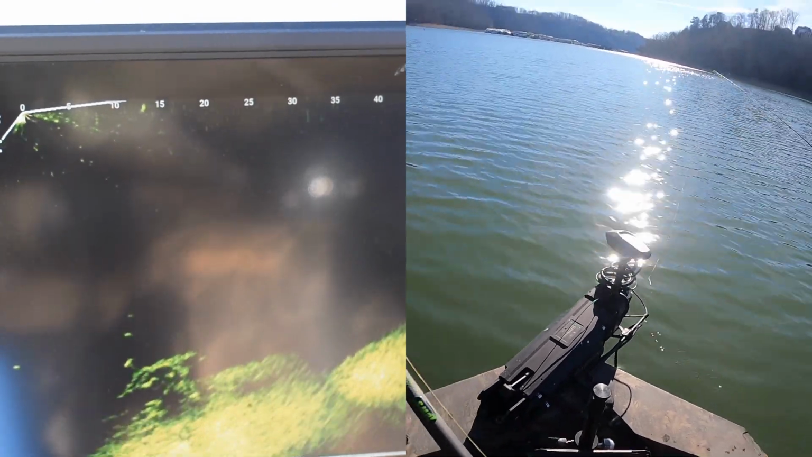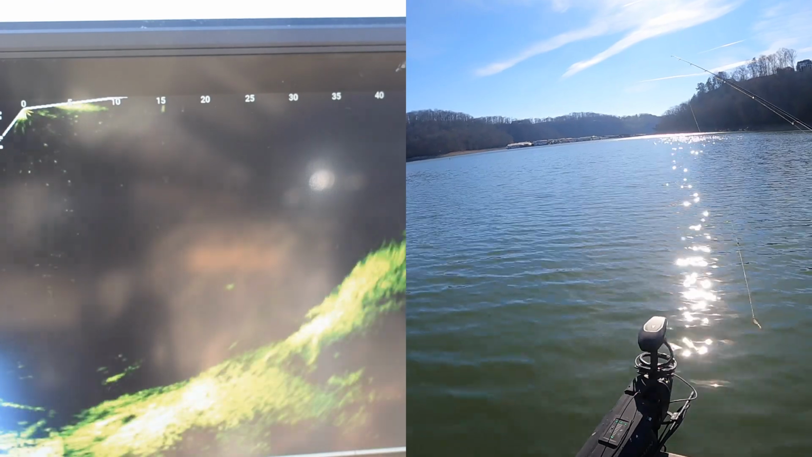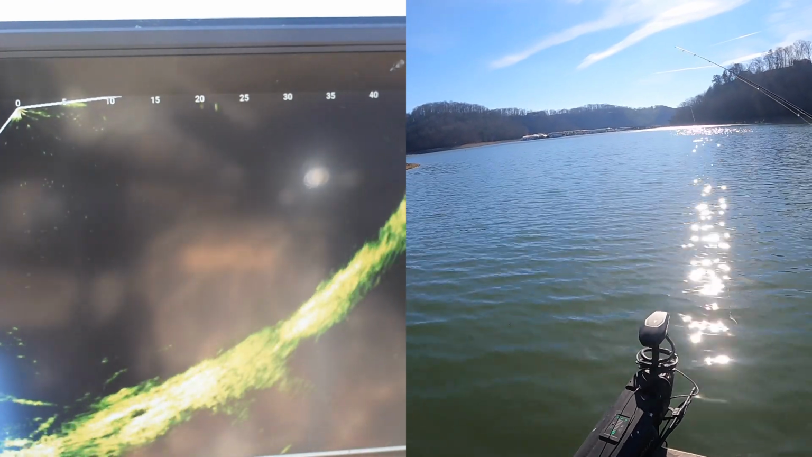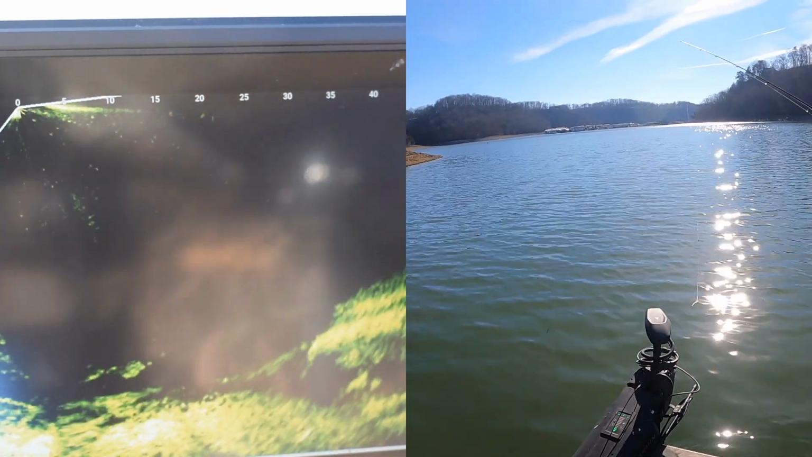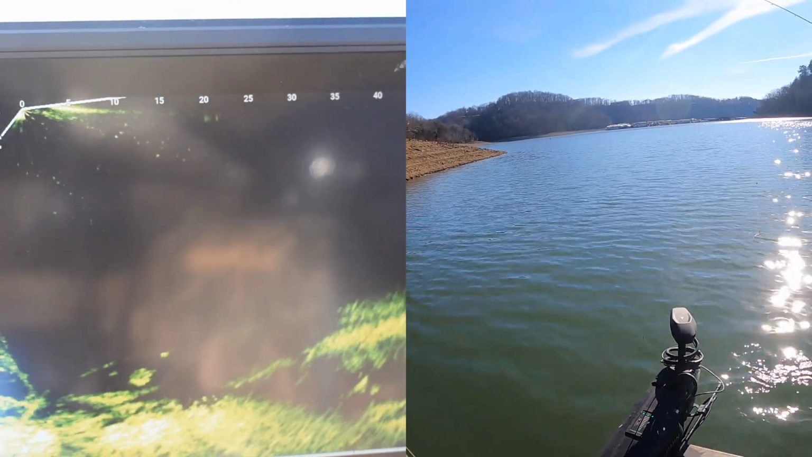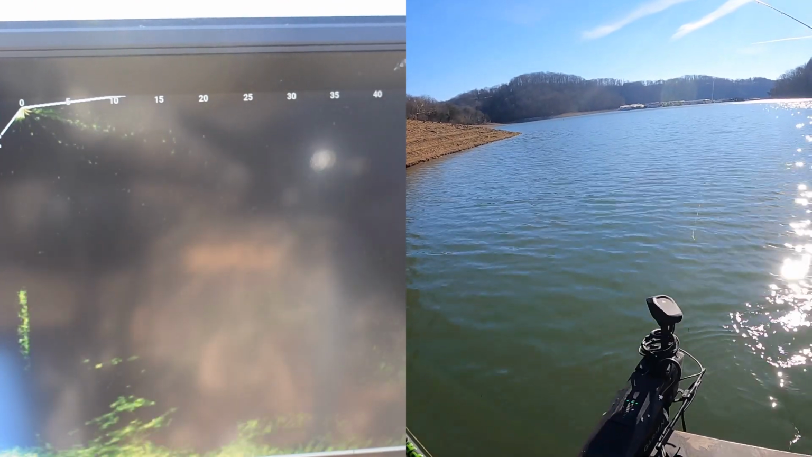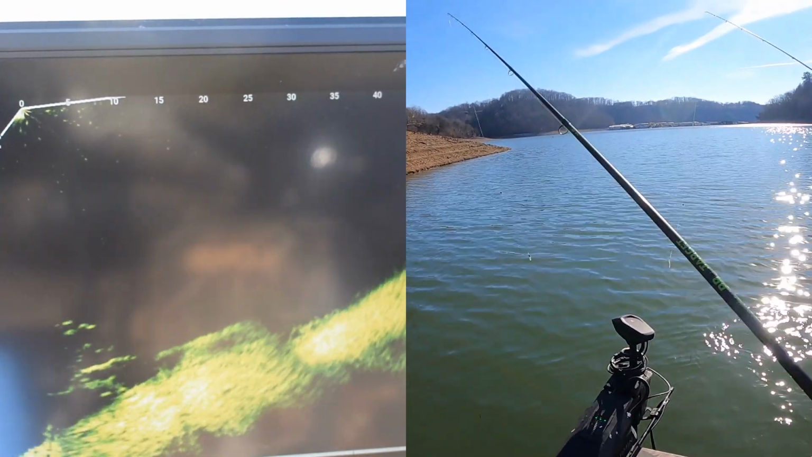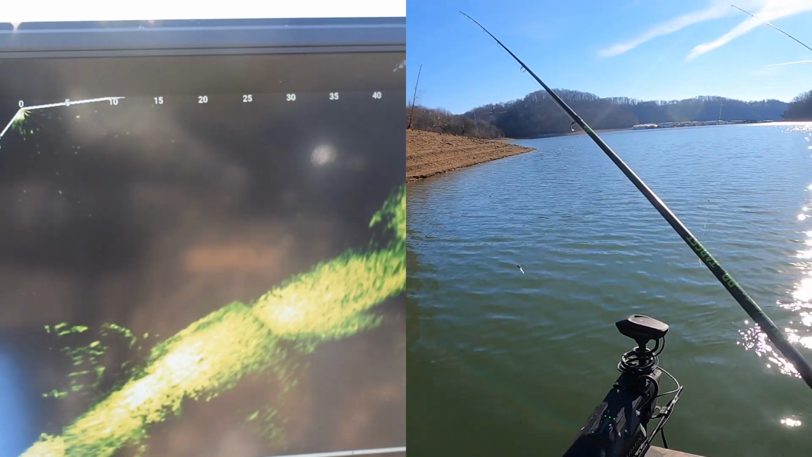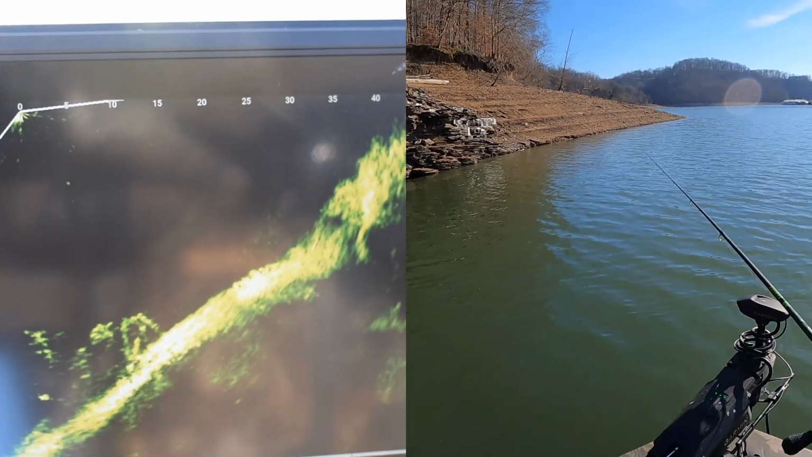I like salt and pepper, glimmer blue, monkey milk. A lot of times, if they're biting it, I'll use anything. I'll use lime green, chartreuse. I'm a big fan of chartreuse, but really I like whatever the fish are biting. And a lot of times they seem to bite natural colors in the waters that I fish.